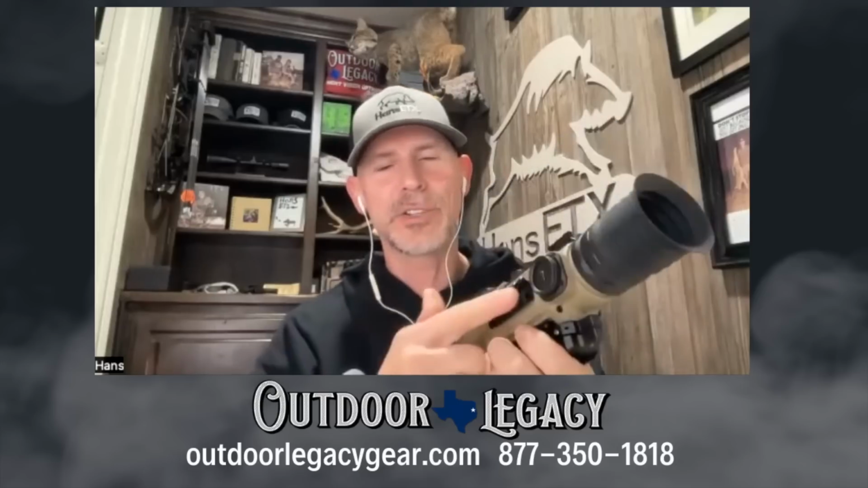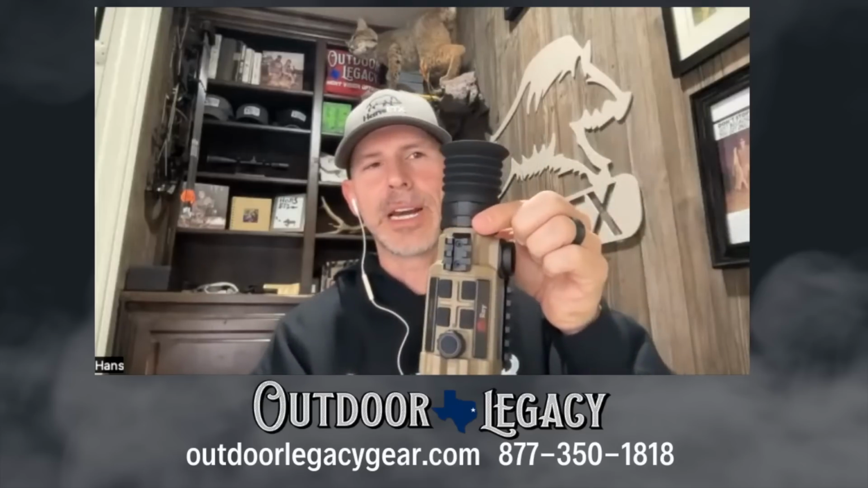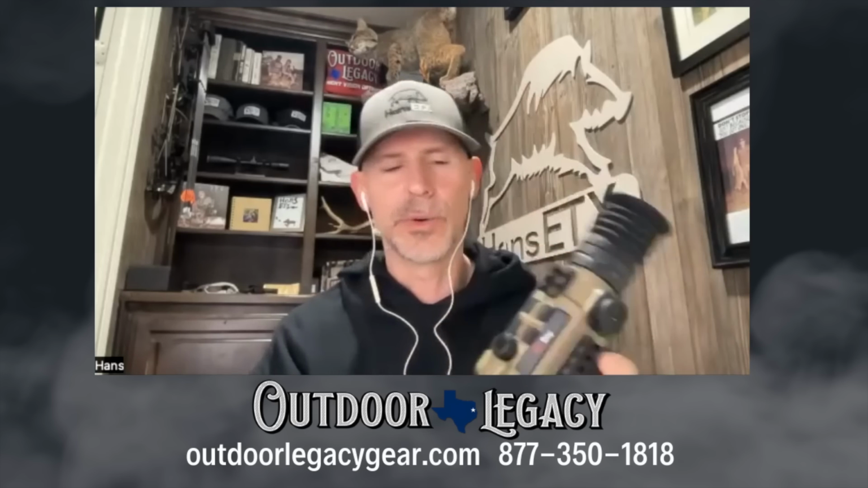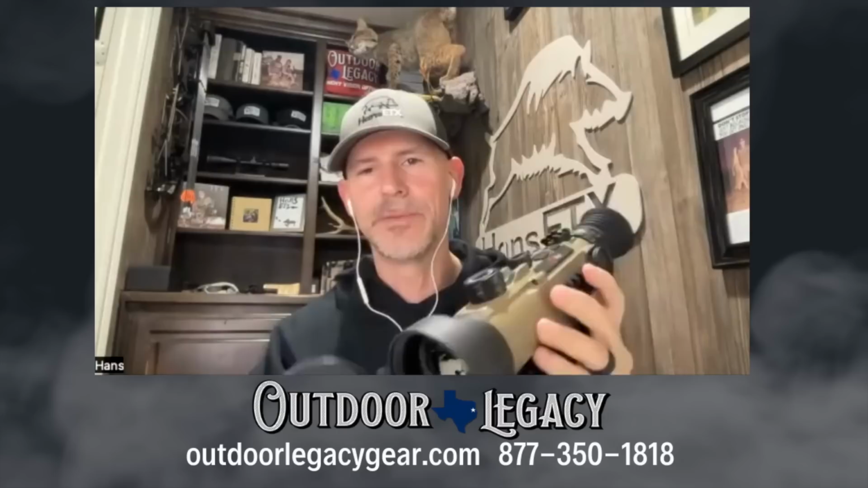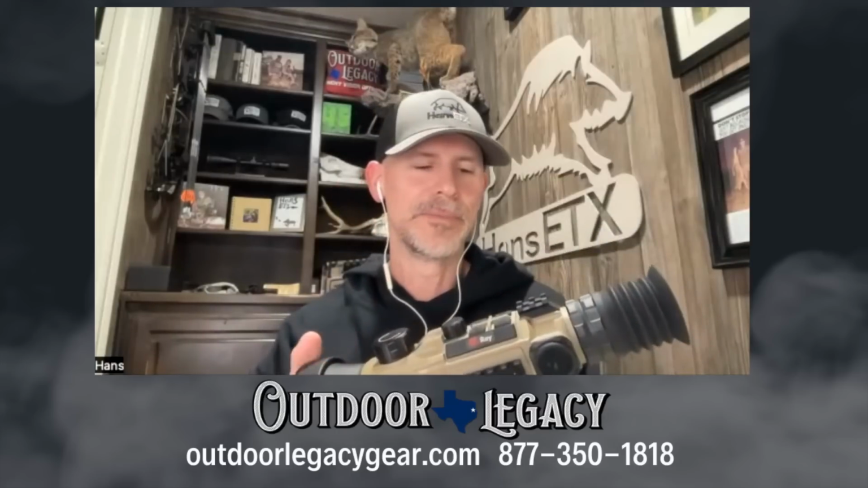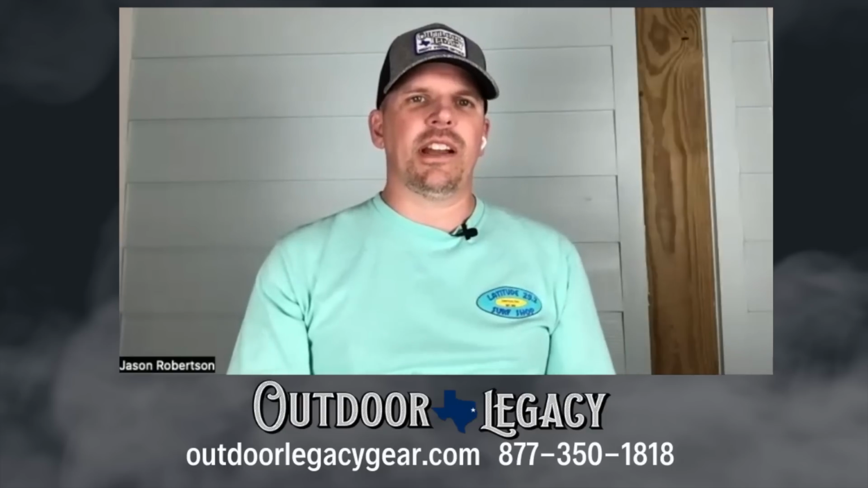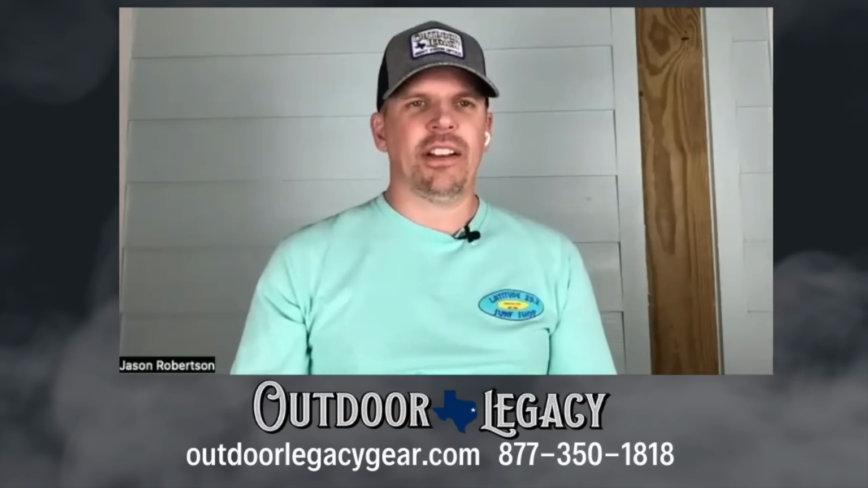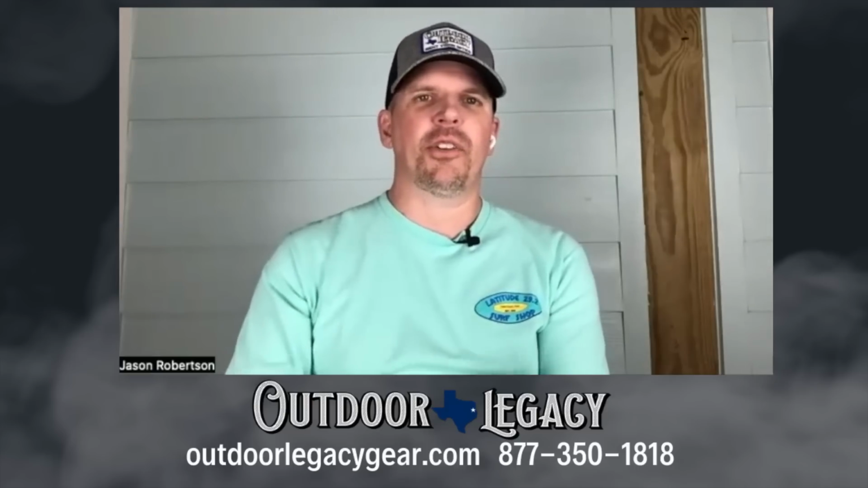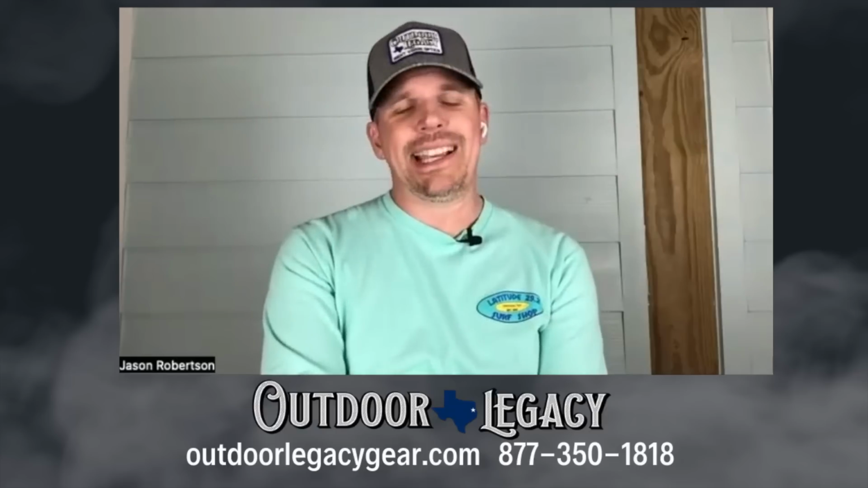USB-C port on the side. You got your rail on the side for the laser rangefinder, eyepiece diopter focus, and your rubber eye cup right there. So 75 millimeter objective lens, very big, but very powerful scope. It really is. I think it looks cool. I mean, yeah, it's a big scope, but it looks really cool. I like that. Again, I call it Cody 10, whatever they're calling it, flat dark earth or whatever it is. Good looking scope. So let's talk about some likes and dislikes.